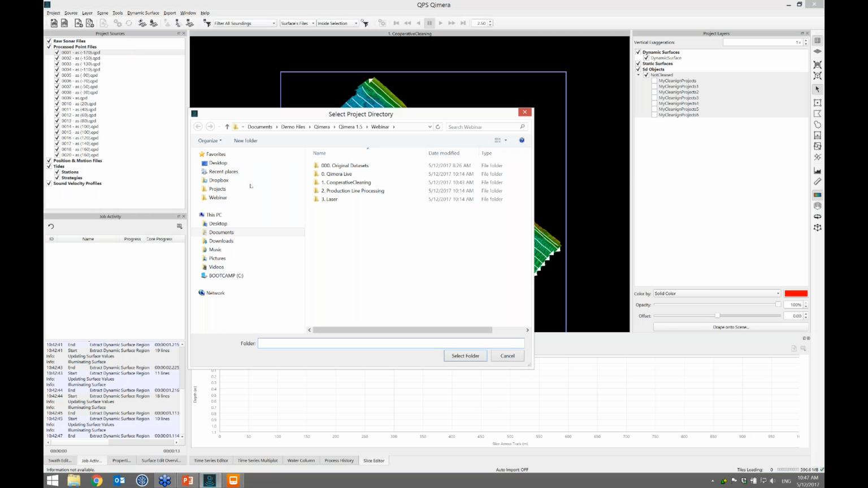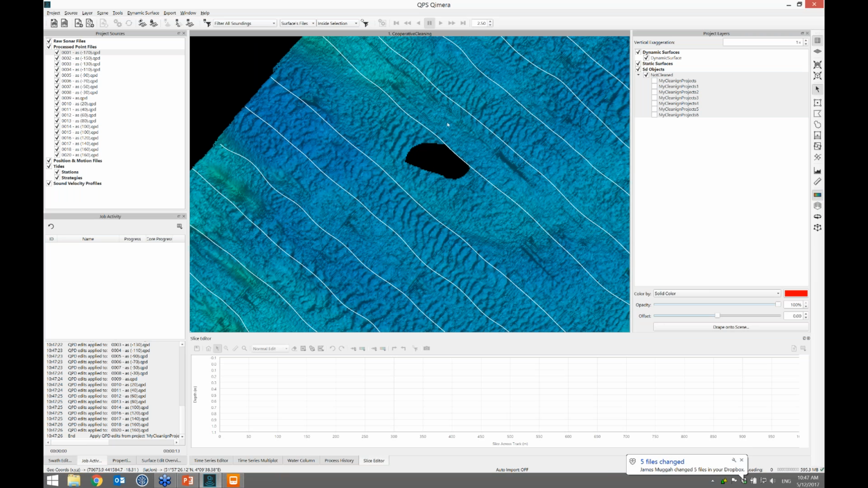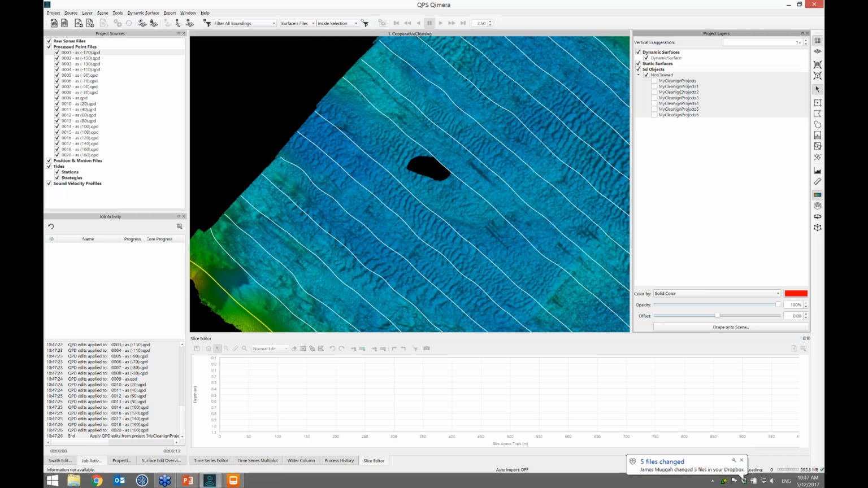What I do is navigate to the project that I want to import. I just point to the project directory. I'm not selecting the files in there. I just point to the project directory. So cleaning projects number 5 is what I was working on. And then this will come in. You'll see a little update here. And the grid updates. And we see a hole. Oopsie, what happened there?